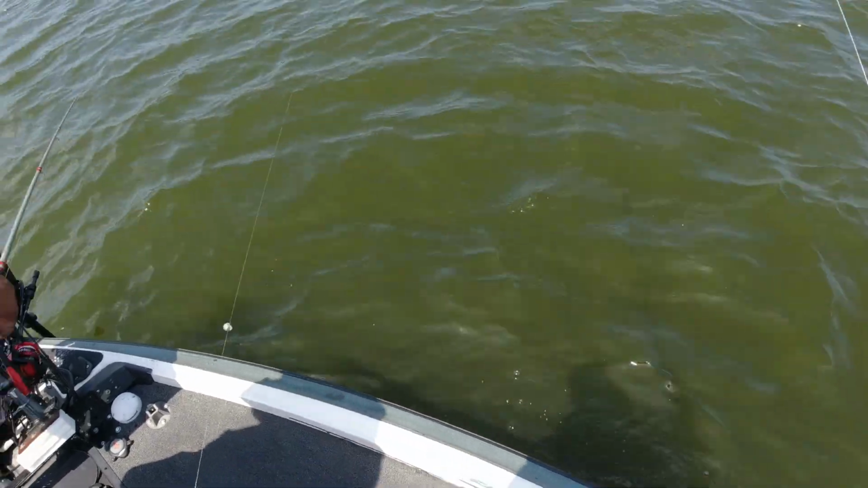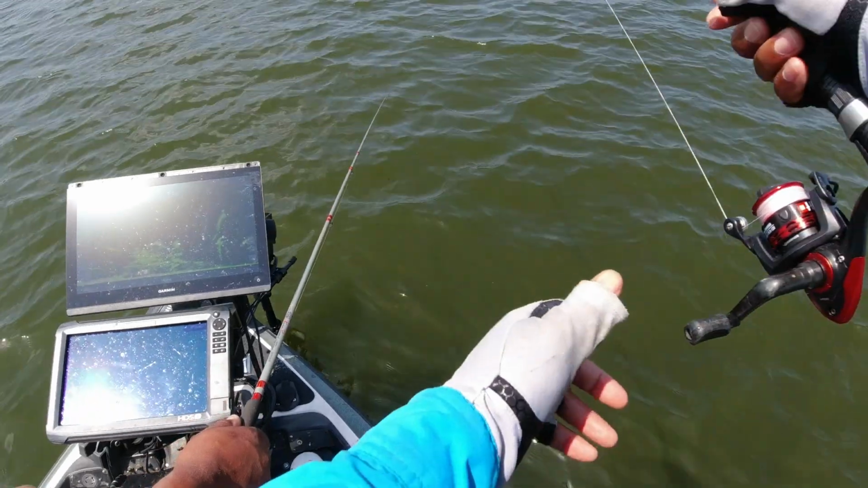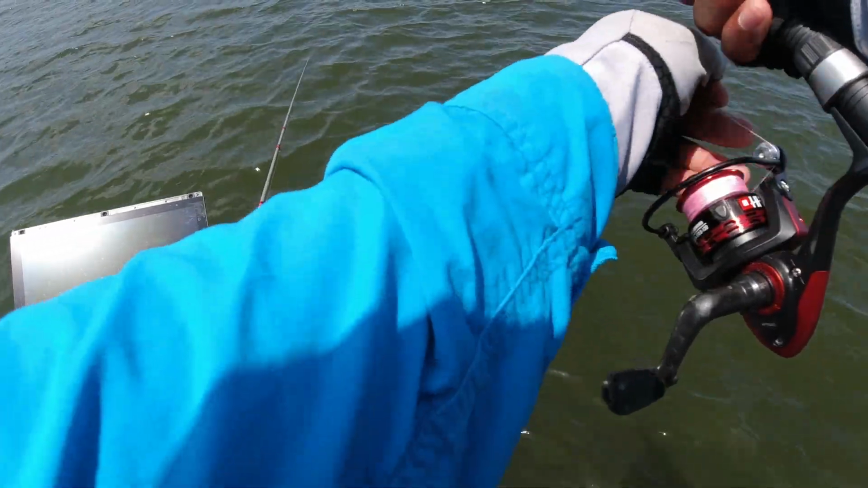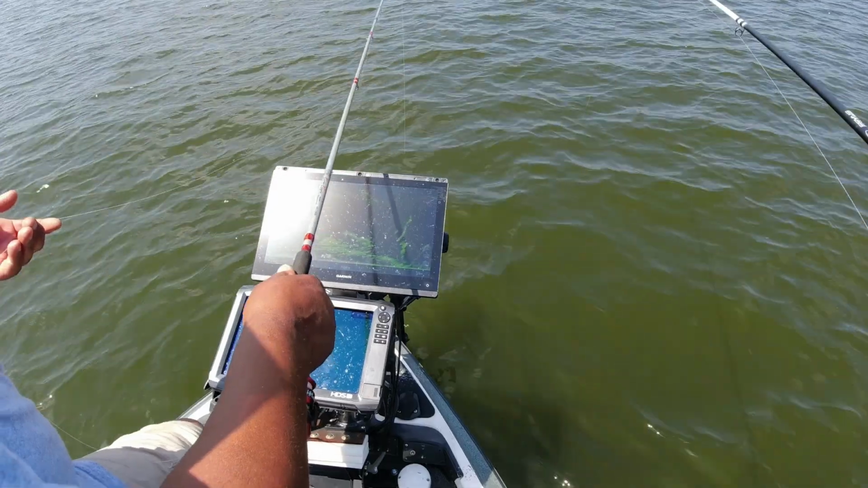I wish Lake Houston had crappie in it like this. Just go over there and just... It's good for kids, man. You know what I mean? Good for adults. Oh yeah. Good for me.